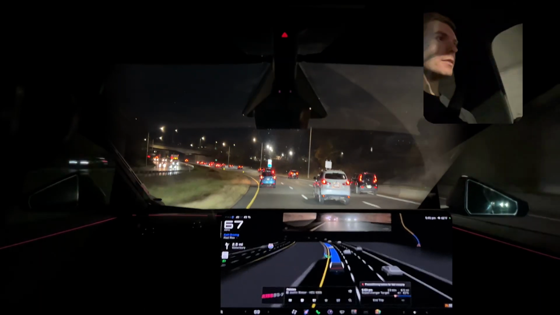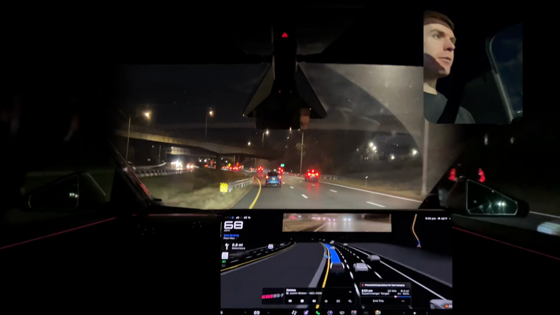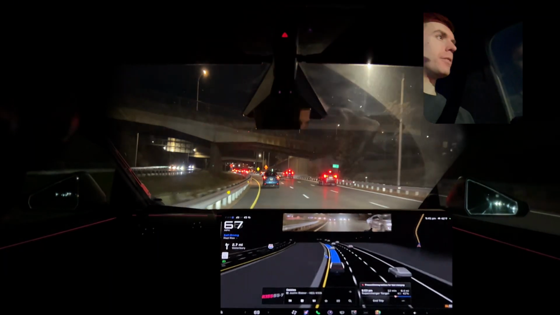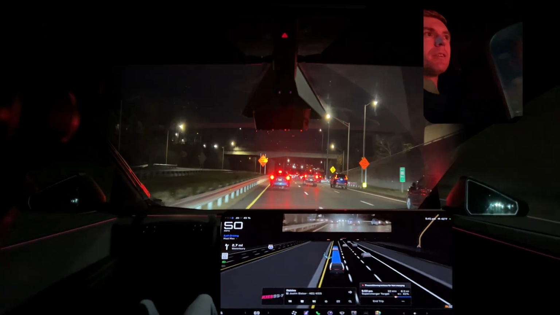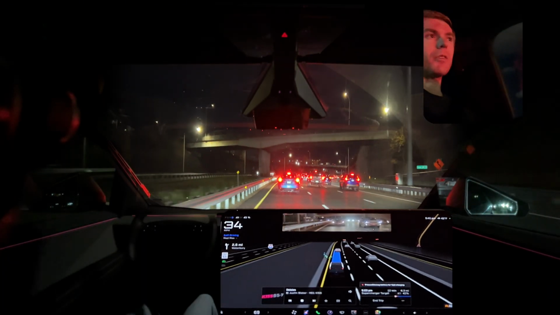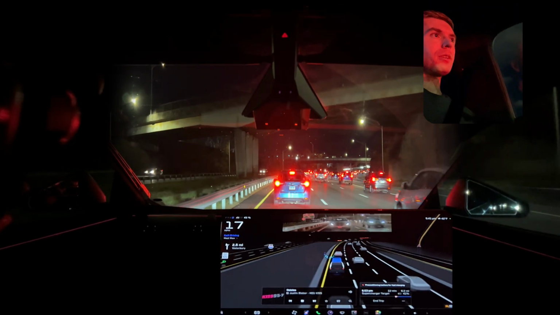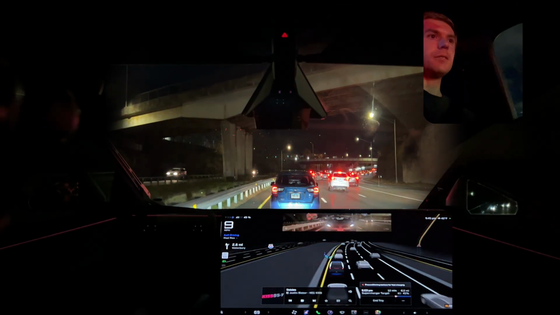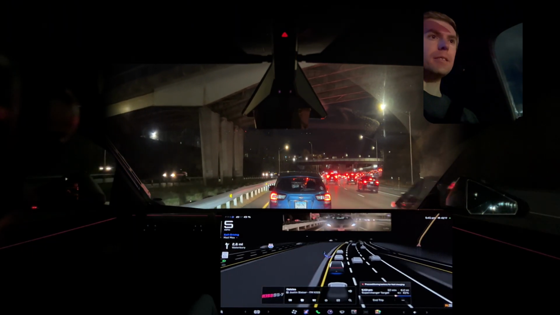Some leaves in the tunnel there. Seems leaves on the highway don't affect version 14 FSD. Alright, this is good. We got to slow down up here. Going down below 40 miles per hour now. The traffic behind is attentive. Yeah, it looks like we're coming to a stop here. This is good. We're close to it. We're about 5 miles per hour now.